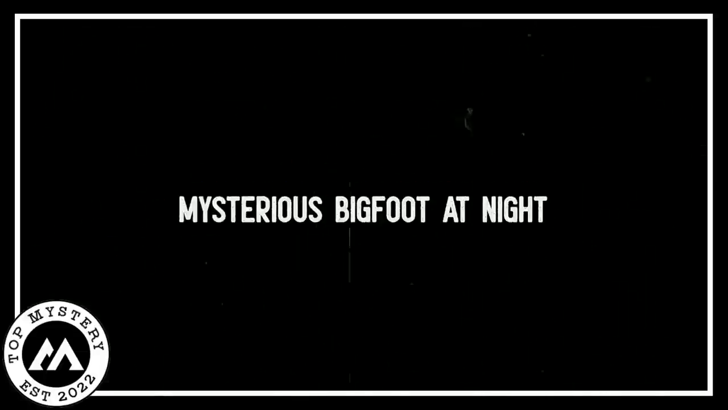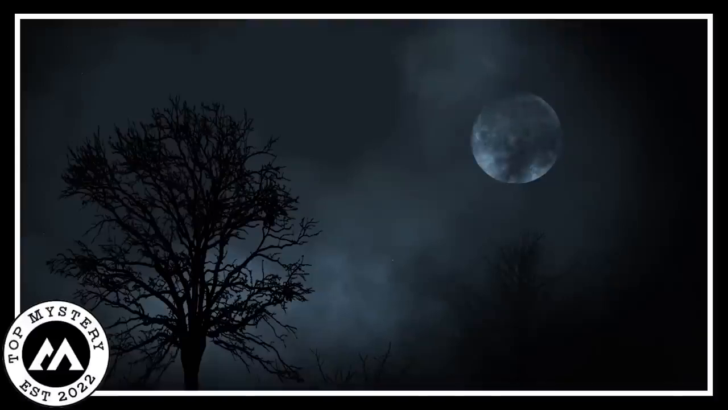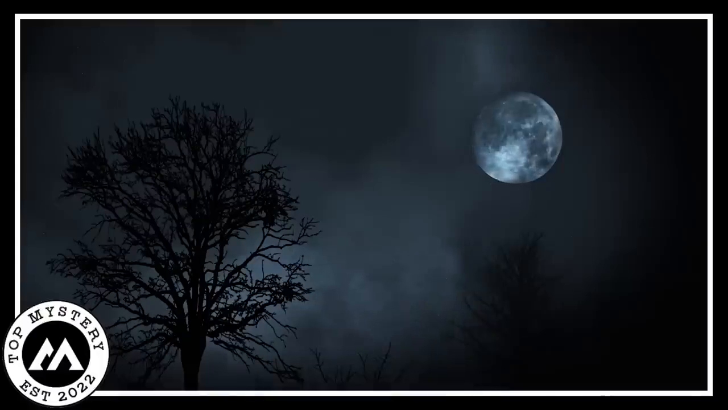Mysterious Bigfoot at night. In the dark forest at night, a special camera showed something strange. It was like a secret world full of shadows. The camera's light revealed a huge figure, the Bigfoot, a mysterious creature from stories. The Bigfoot moved mysteriously through the trees, like a ghost in the dark. It was so big that it didn't seem real, like something magical.